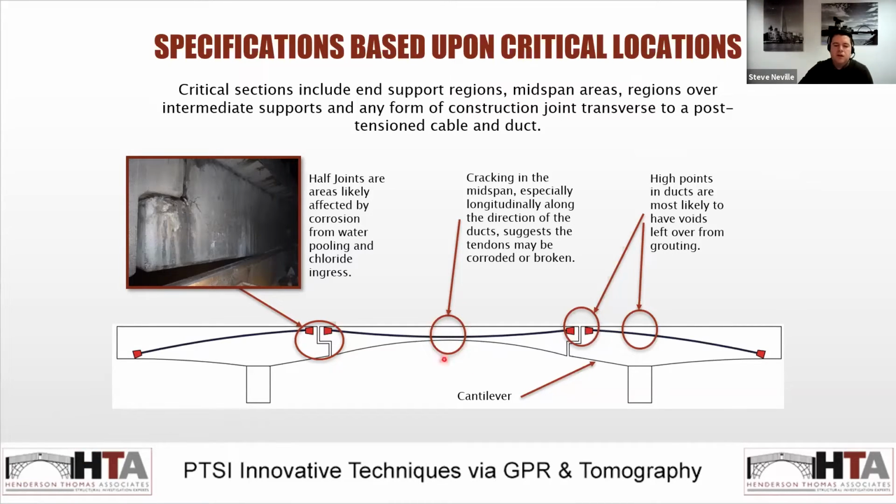So here we've got the midspan of the structure, which is high levels of tensile stress. That's a critical location. You've got sections such as half joints around the piers where the profile of the tendon rises, and due to the construction process of the grout, often at the high points is where you'll find voids within the duct itself due to gravity. If it hasn't been grouted enough, the grout will seep down here, leaving these locations potentially ungrouted and could be corroding inside.